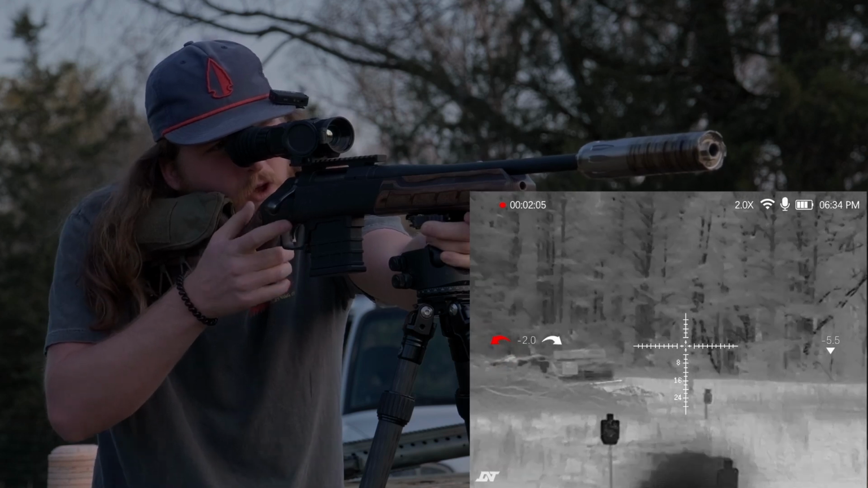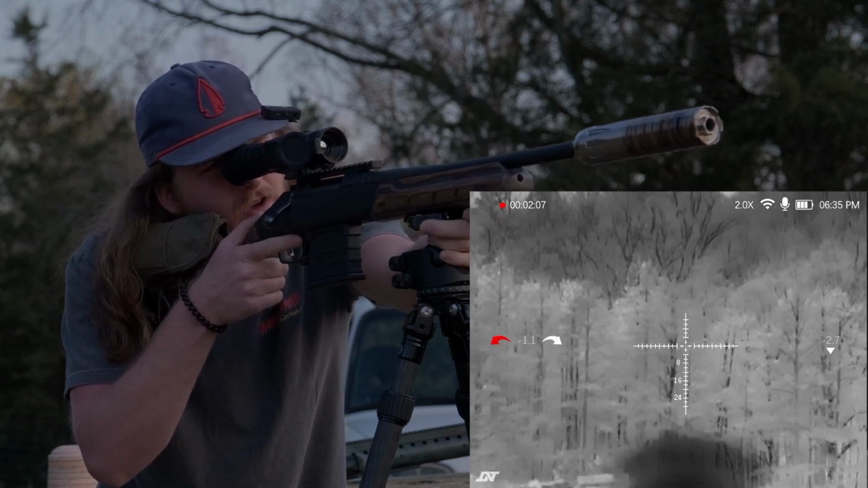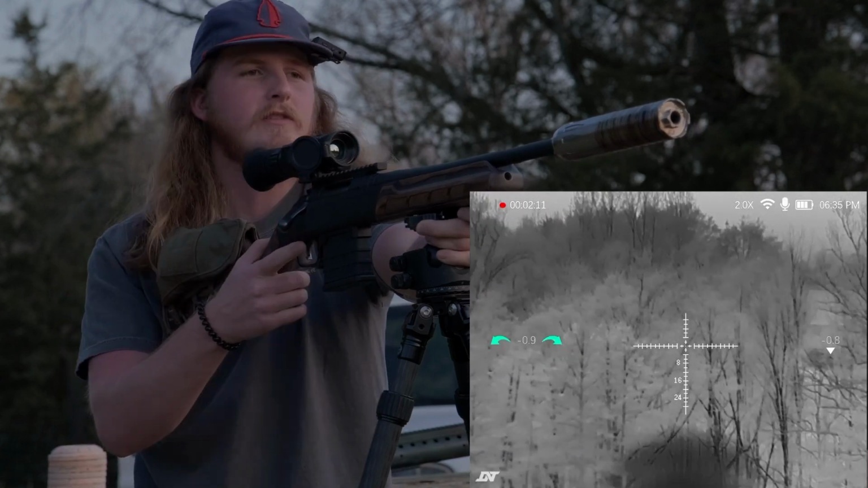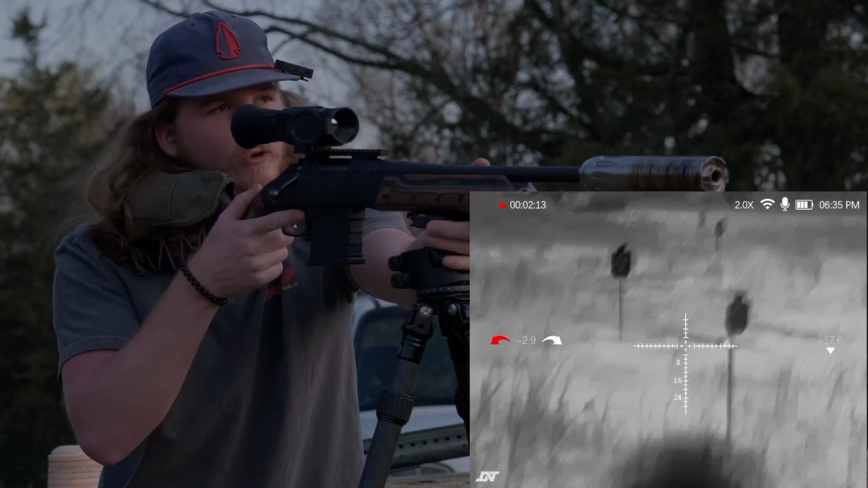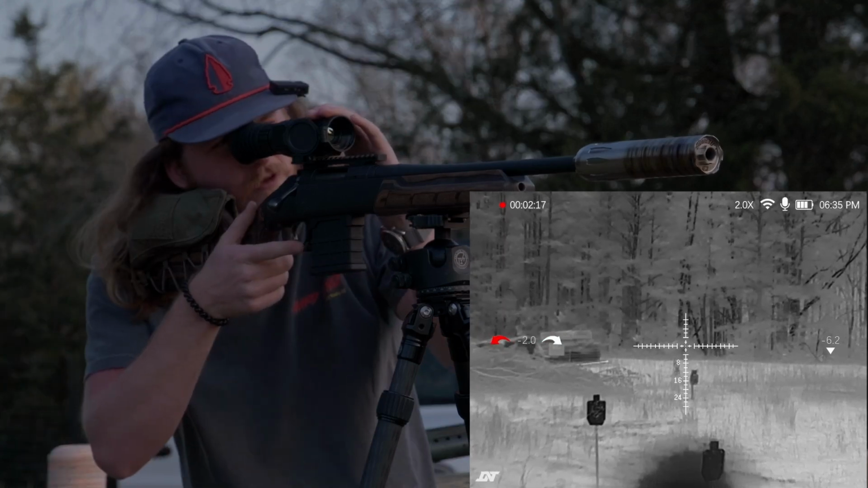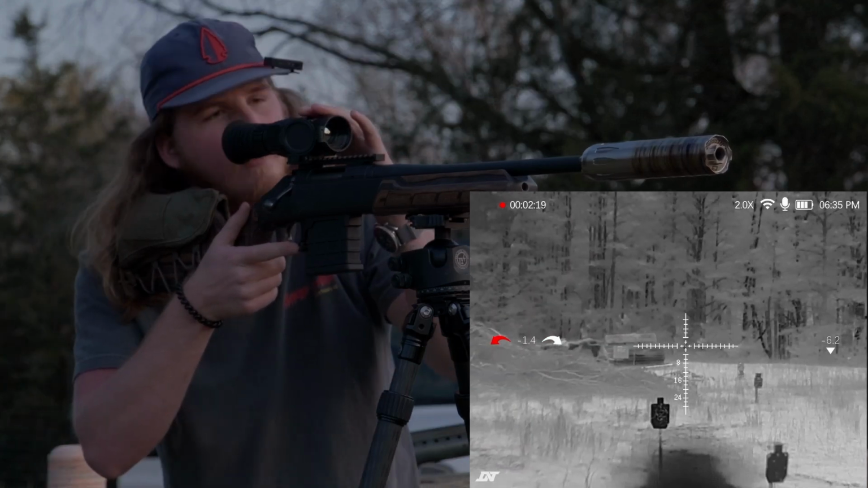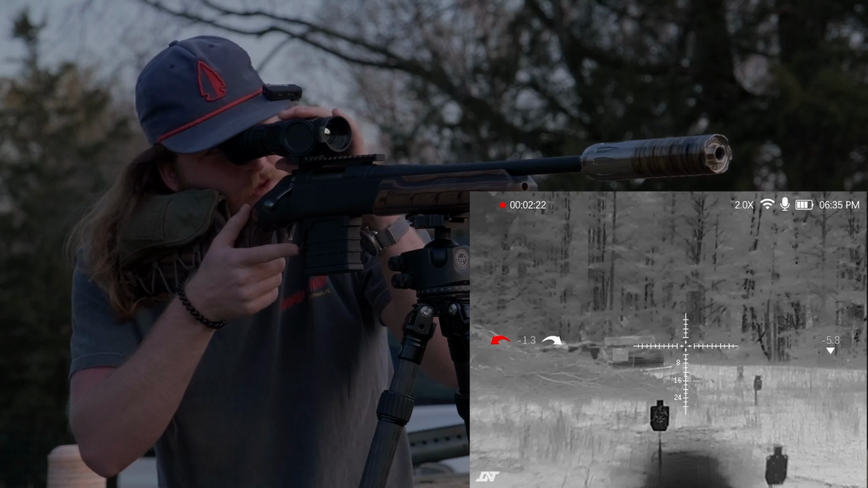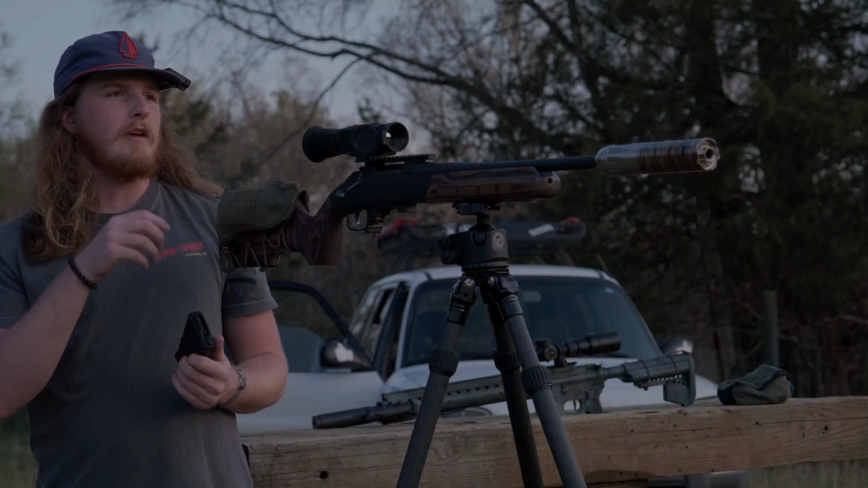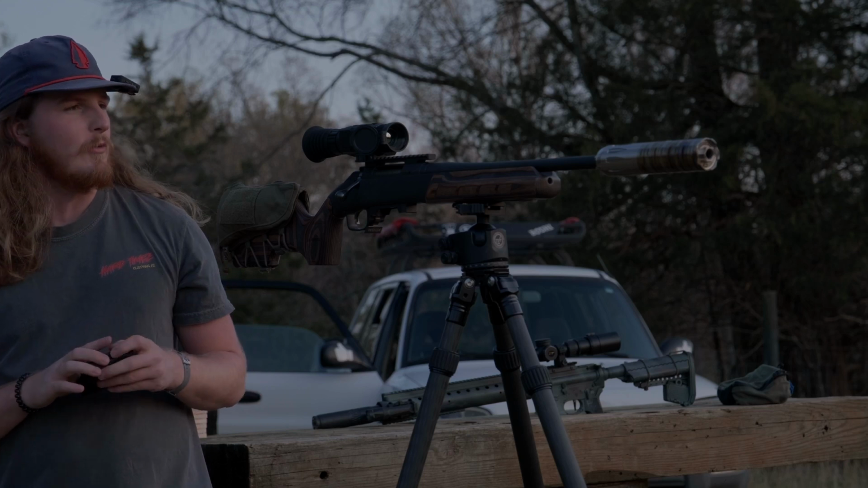Now, that shadow you see at the bottom of the screen, that's my suppressor, because the suppressor is heating up. So for you that might be wondering, yes, that does make a little bit of difference, and you do have that shadow popping up. All right, let's go ahead and stop the recording. We will get this magazine loaded back up, and then we'll shoot it a little bit more.